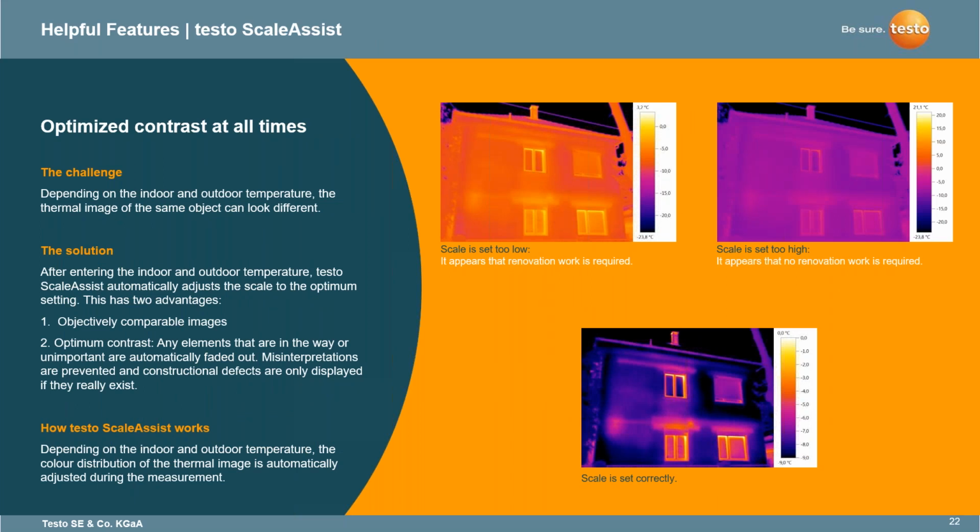The Testo Scale Assist gives optimized contrast at all times. This depends on the indoor and outdoor temperature, as the thermal image of the same object can look different. As you can see, we have two examples, if the scale is set too low or too high. The one aspect which thermal imagers generally work off of is the rule of 10 to 15 to 18 degrees of difference. That is where you're able to detect.